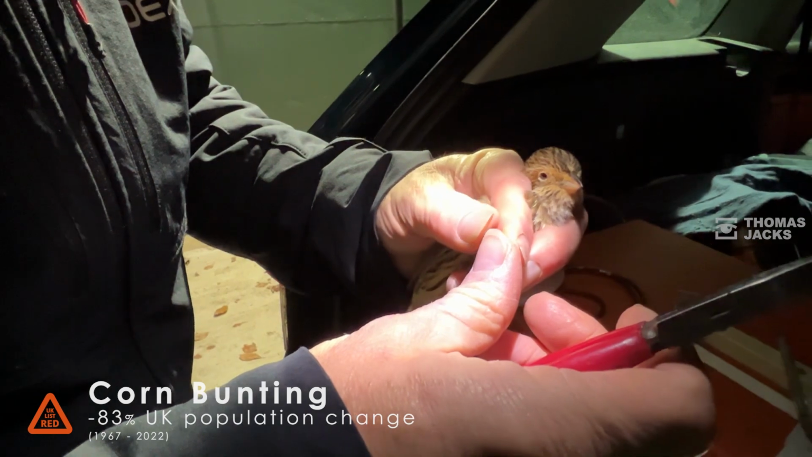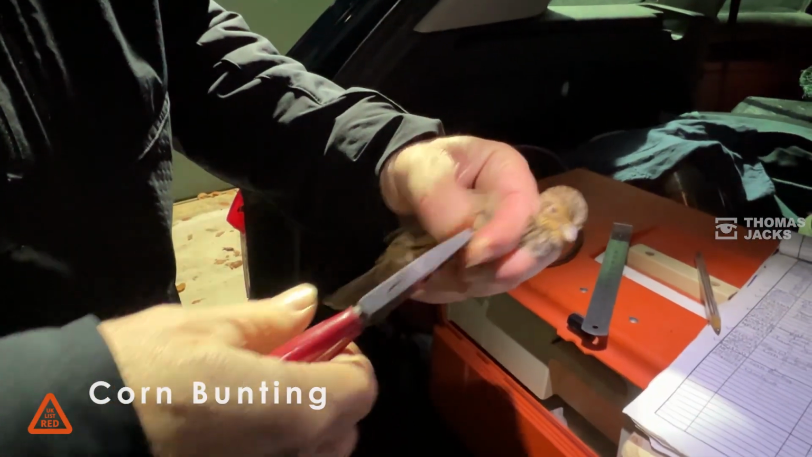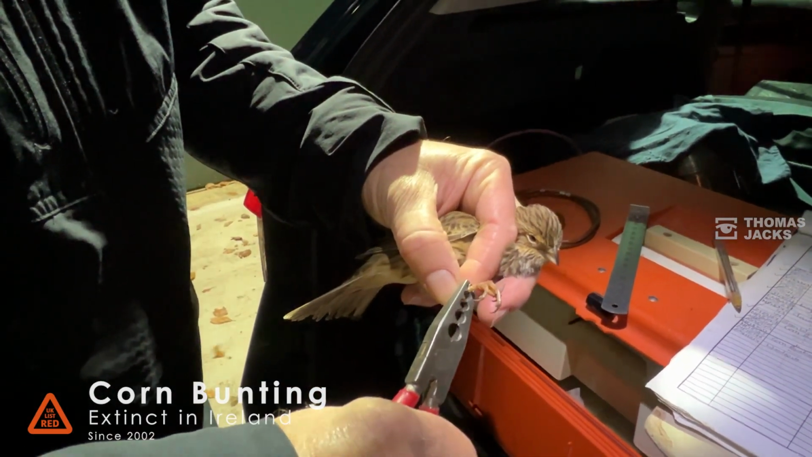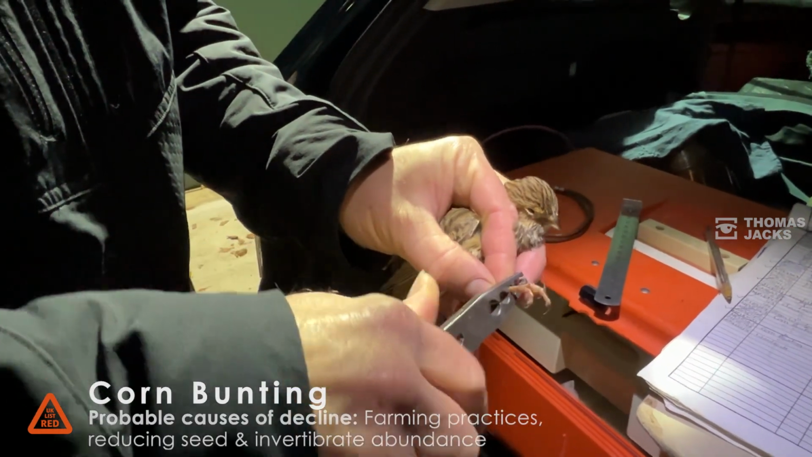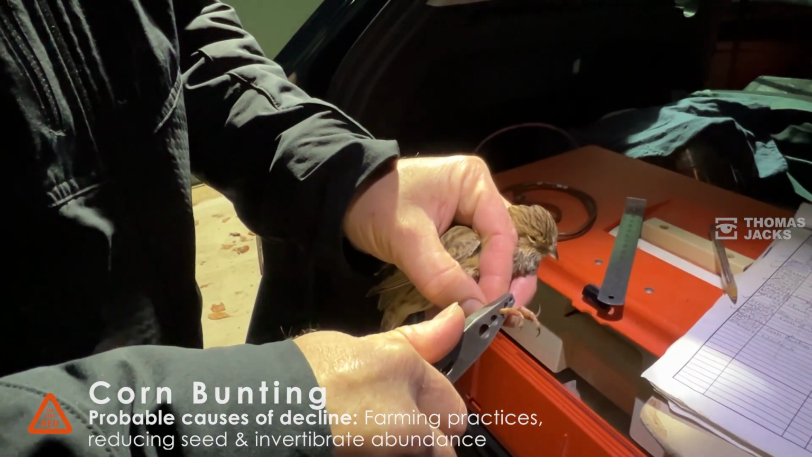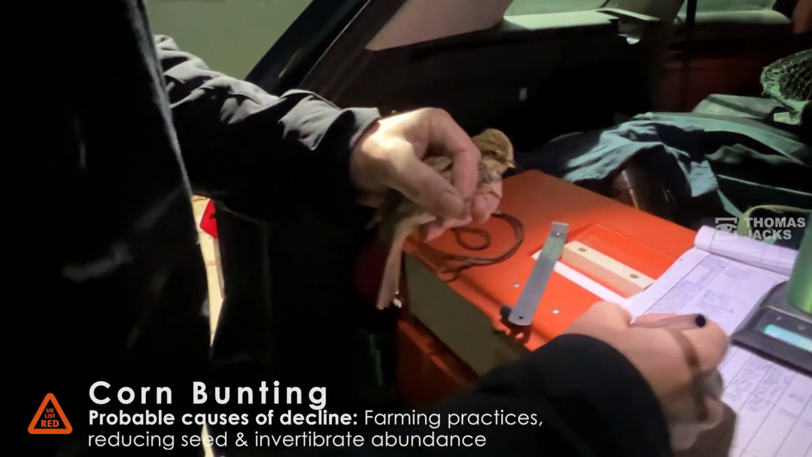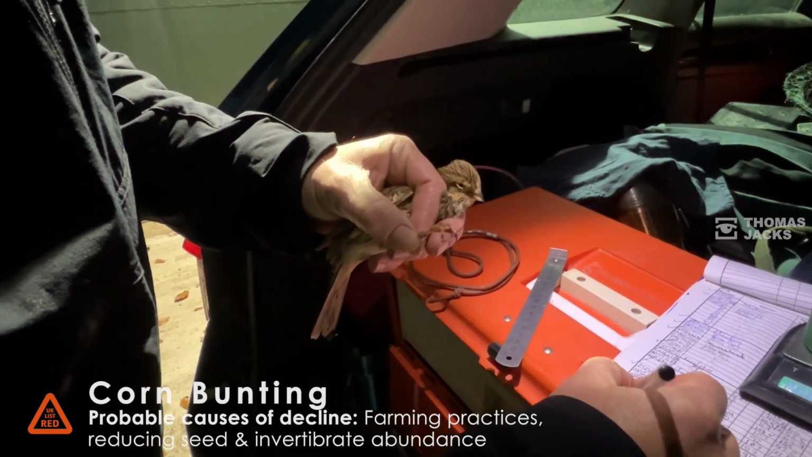NP18. Oh, I can see the difference now. 51. Now you had been handling the Skylarks. Yes. It is a different bird. So these get a different sort of ring. The reason being, that bill is so strong it could break another ring.